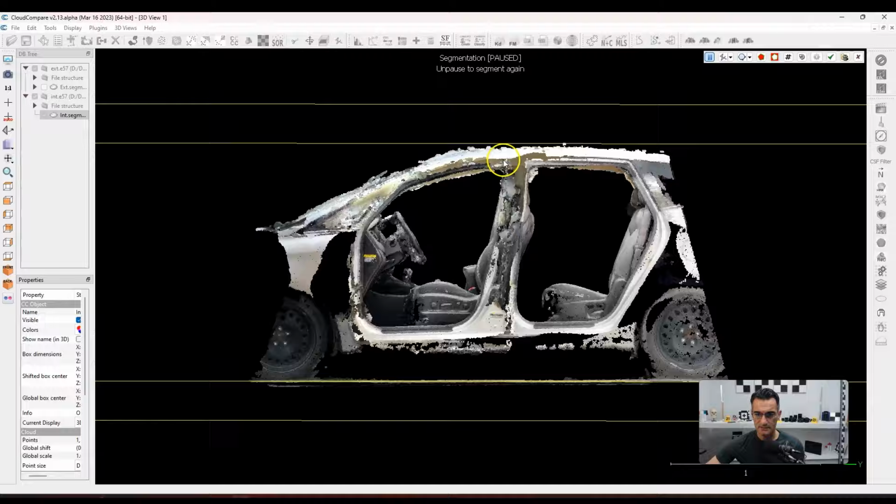So I just need the interior. So I'm going to do the same thing here. I'm going to hit, see it says segmentation paused. I'm going to press the space bar, and I'm going to get rid of all of this stuff. Just going to try and keep the interior part like that. I'll cut the dash out. I'll get rid of all this stuff up here, the pillars, and just really go aggressive.